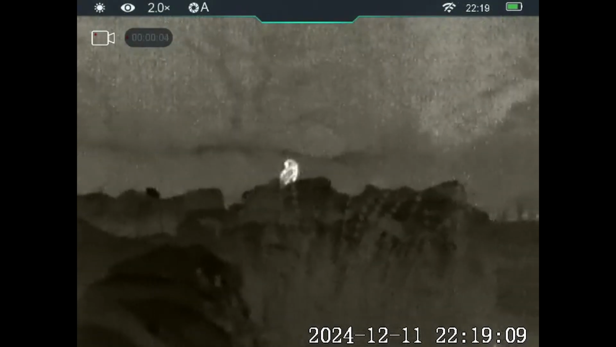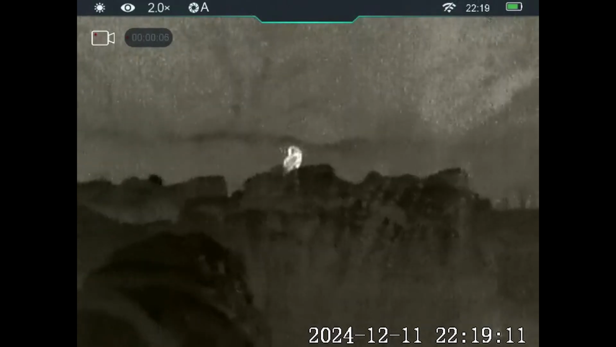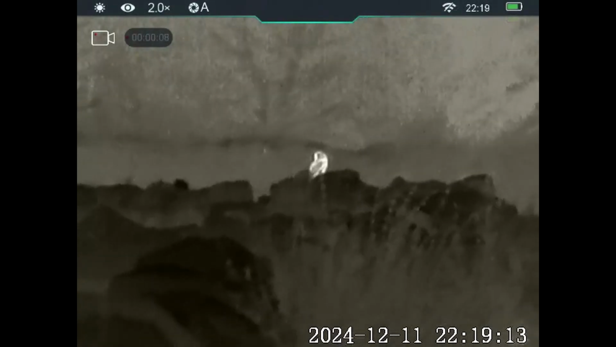And here we have a tawny owl. It's just about 50 metres down the wall from where I am. We have a lot of owls on here.